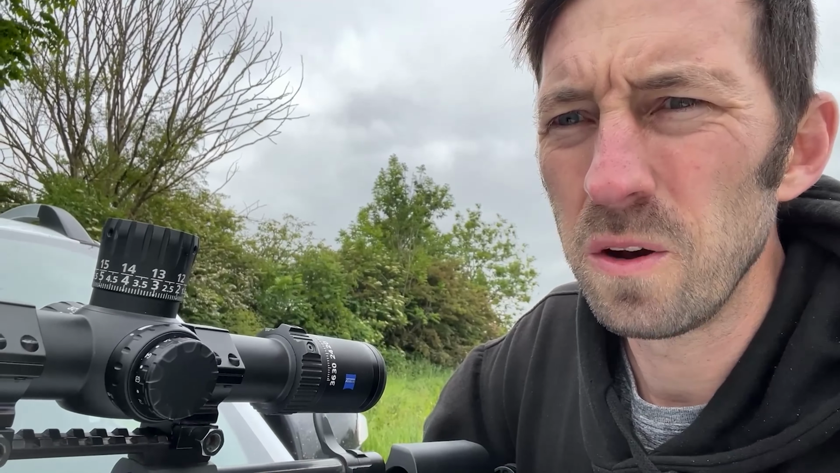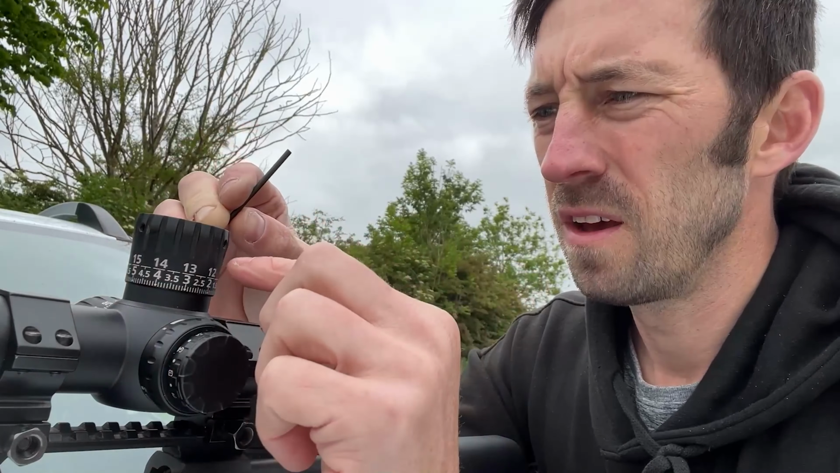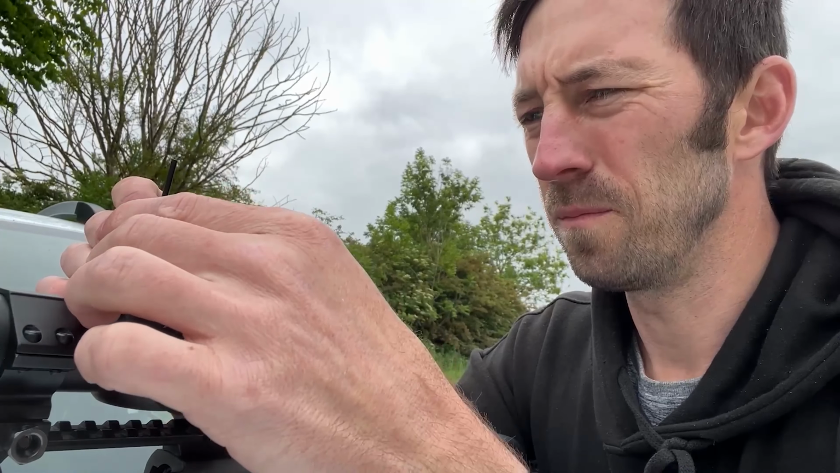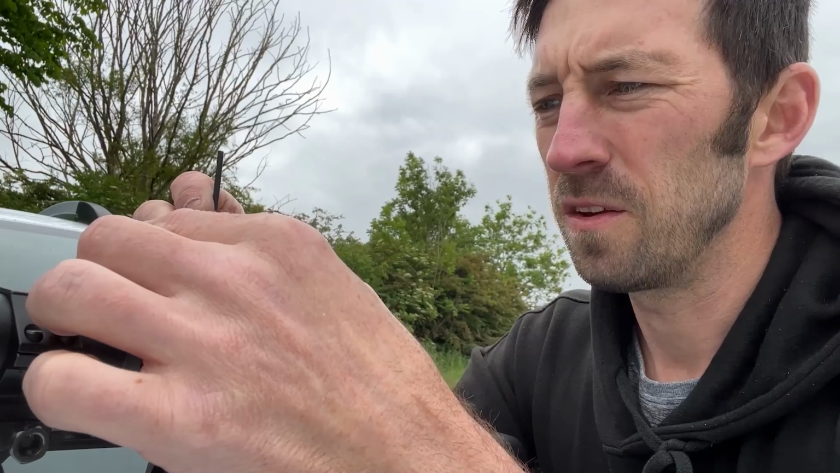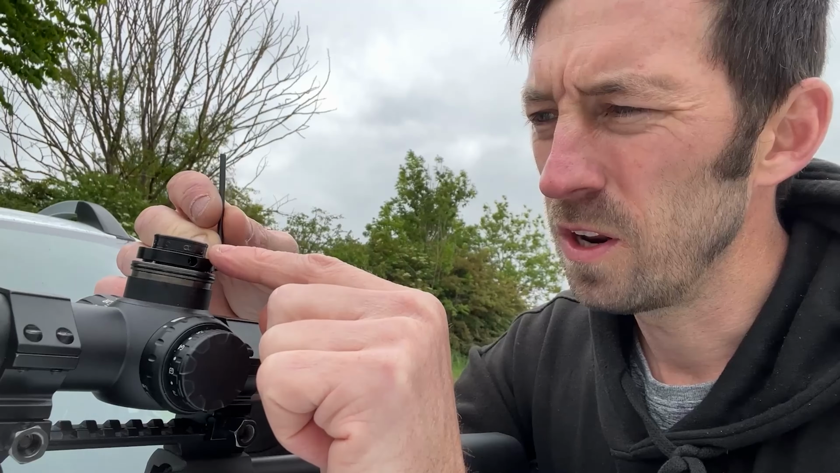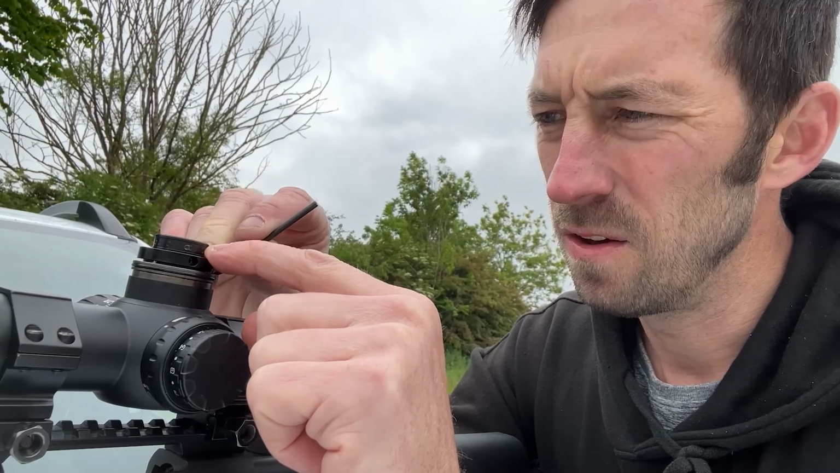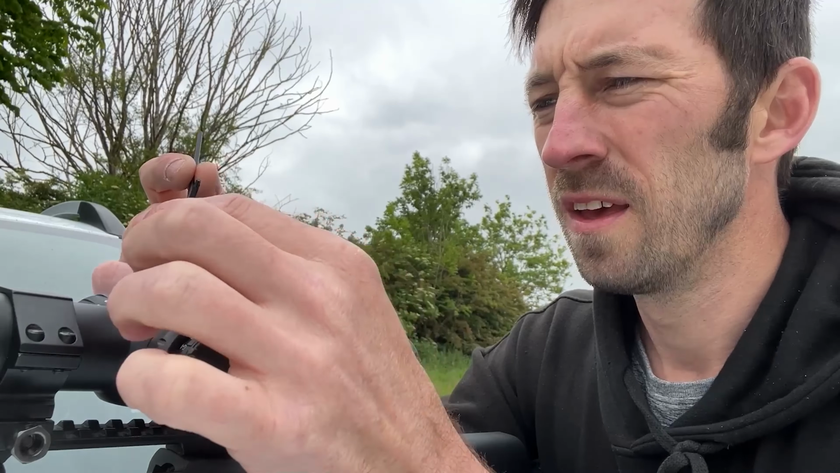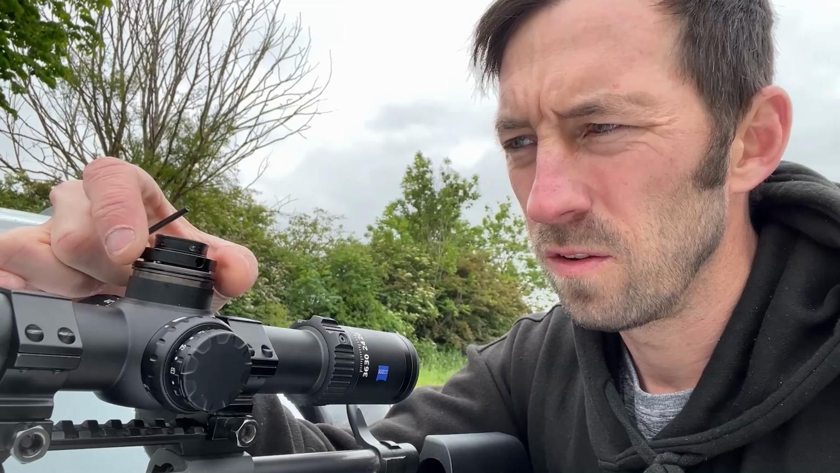I've just zeroed the rifle as you would a normal scope. So what we're going to undo now I've zeroed it, undo these 3 hex screws on the top. We'll slide the top cap off like so. Now there's three hex screws on this ring on the top here, so all we're going to do is undo them ever so slightly with the provided tool that comes with it, and then we're going to turn this clockwise until we feel a stop.